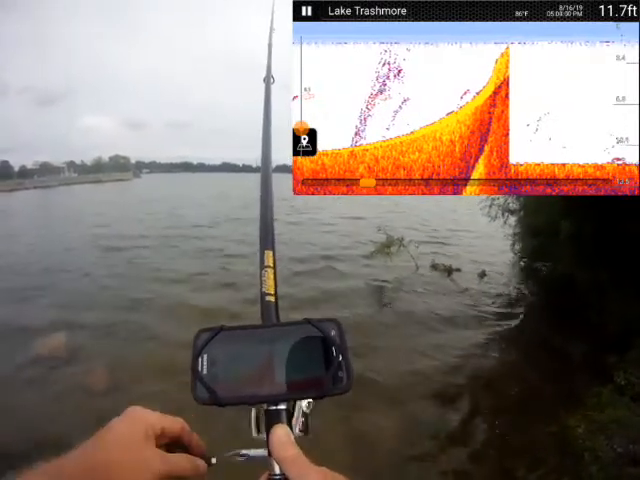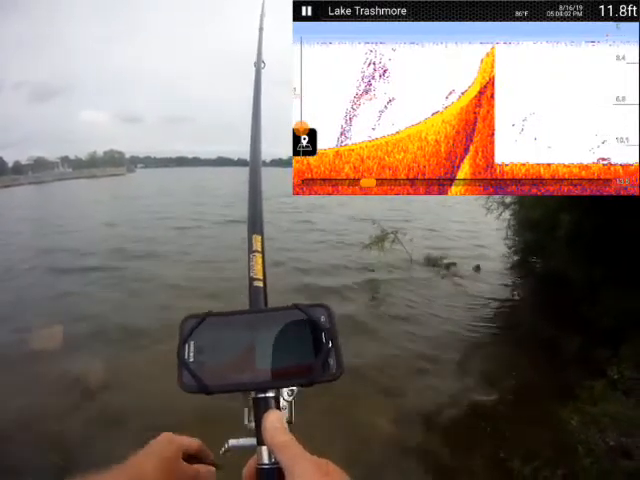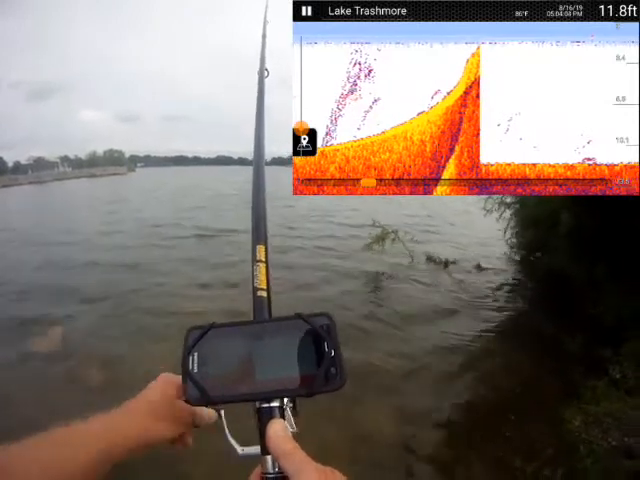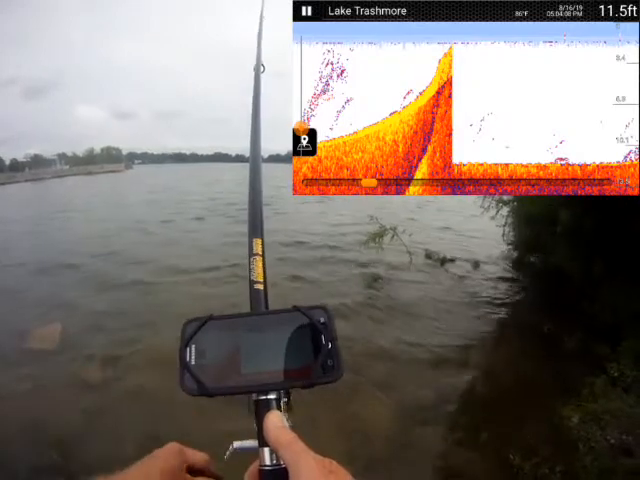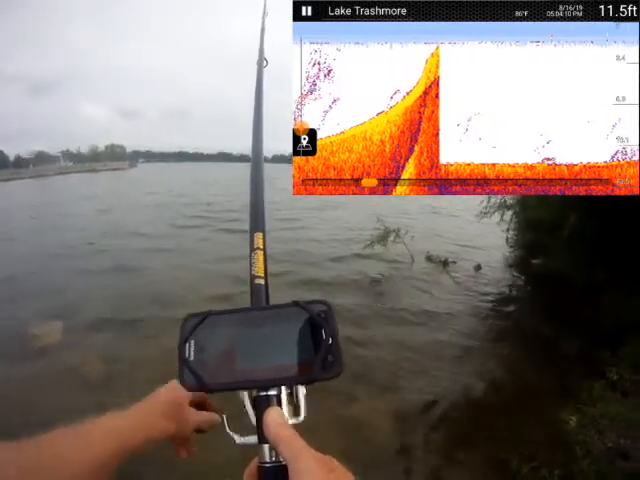Not much am I seeing in this area in the way of fish. There's a couple things near the bottom that might be a fish of some kind.